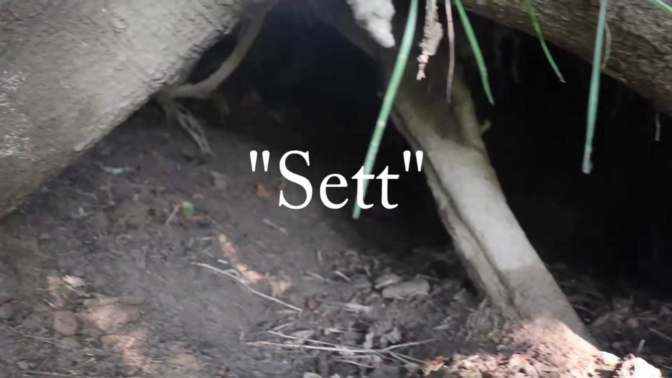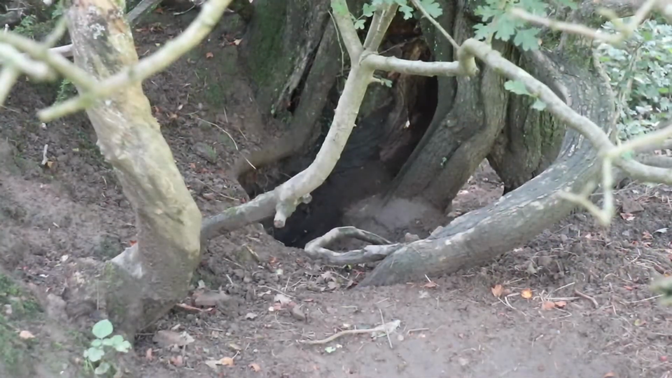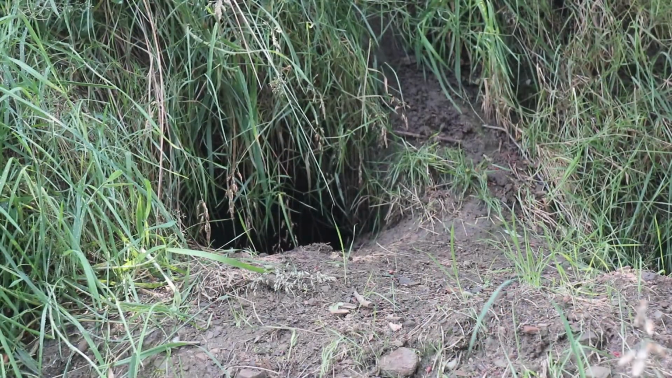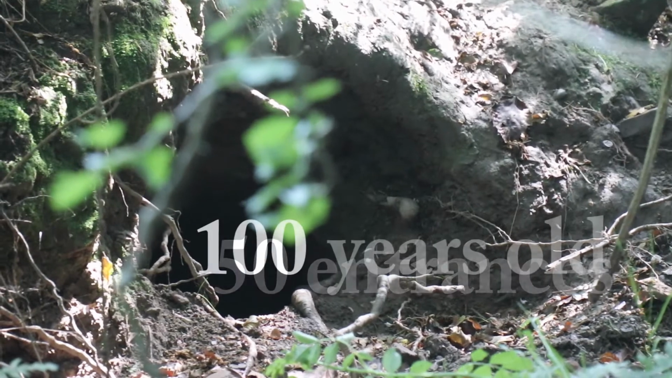So that is the trail camera set up, and whilst we wait for night to fall, let me tell you some facts about the badger sett. A sett is a network of tunnels and chambers in which a badger family lives. The main sett, like the one we have at home, is where the family spends most of its time in the day. As a result, main setts can become extremely well developed. Some can even extend for up to 100 metres, with 50 entrances, being over 100 years old.